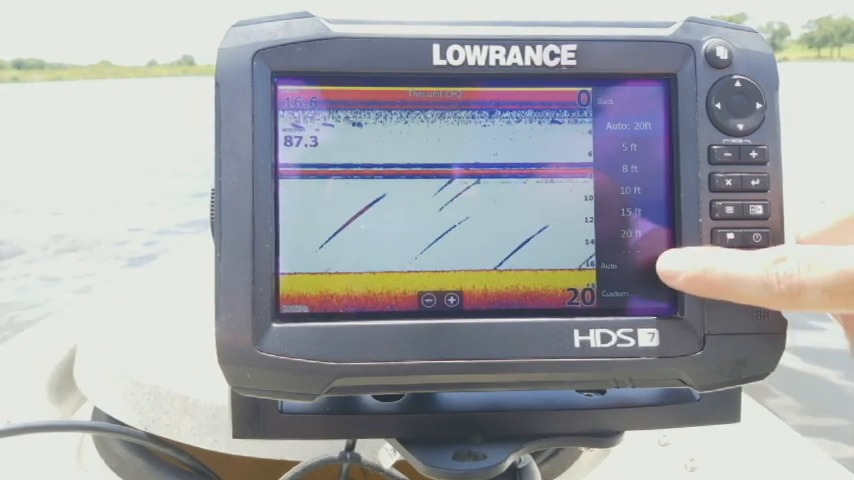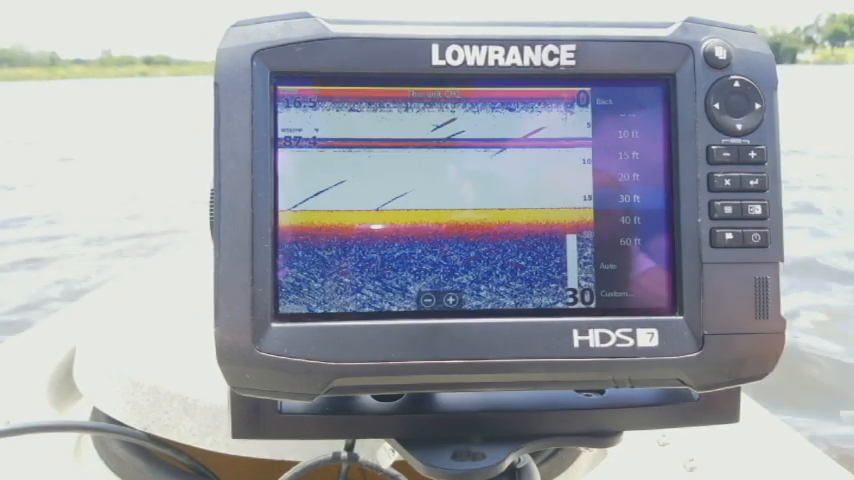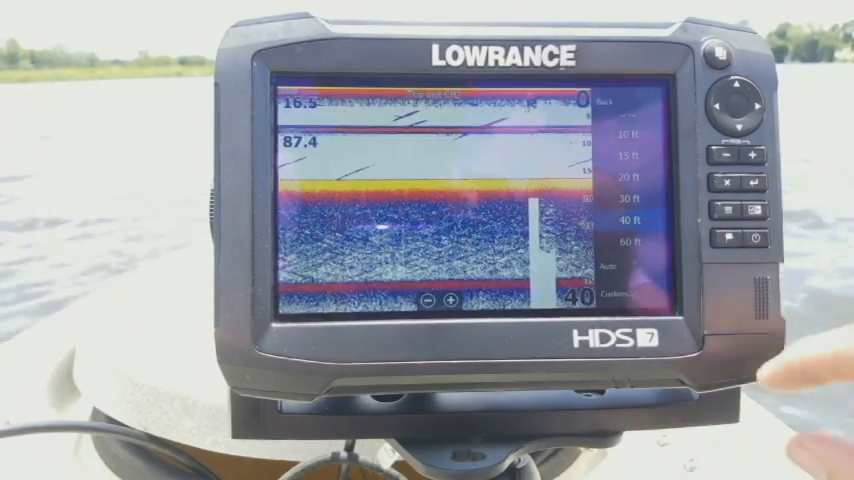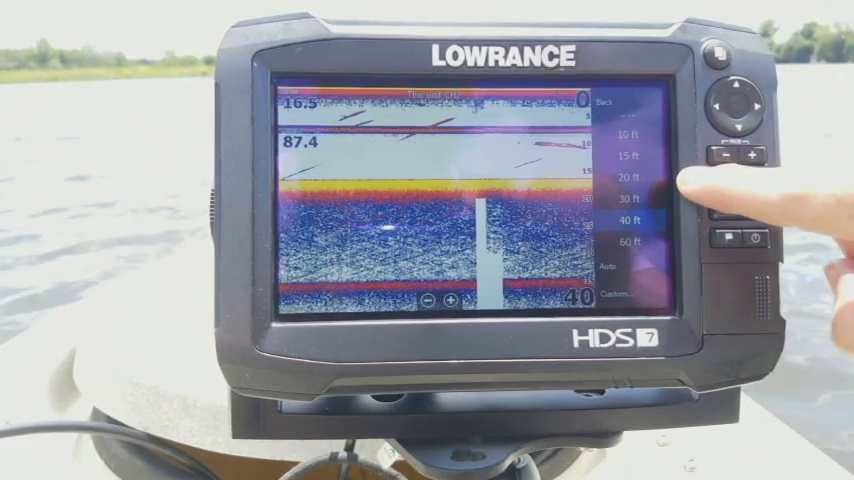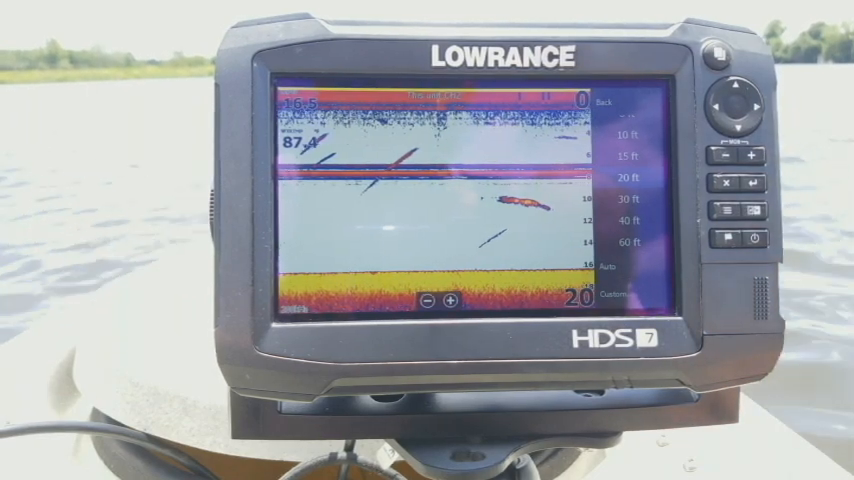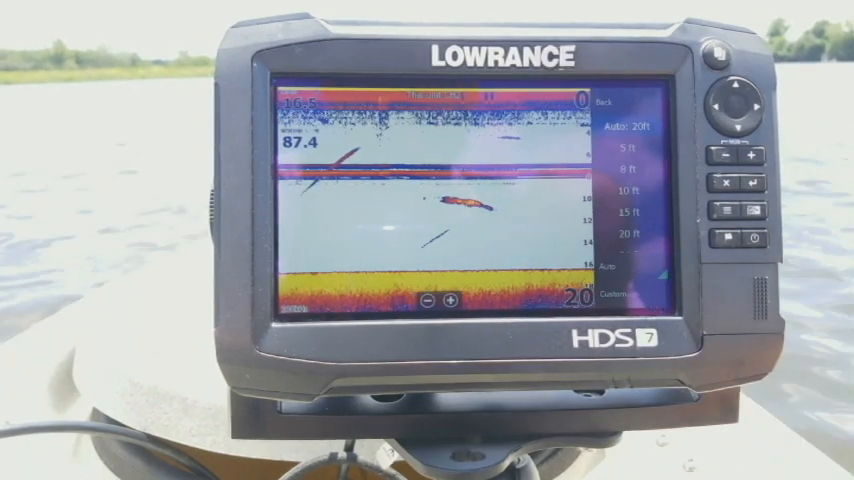So whenever I click the auto off, I can go through and manually select different ranges on here. Now really what you want to do, because if you can see, if I select too far down on here, it shrinks up my screen and my viewable area is much smaller. So you only want to have it set slightly deeper than what you're actually in. Right now I'm in about 16.5 feet of water, so I want to set it at the next one, which is 20. But in general, I recommend leaving it on auto.